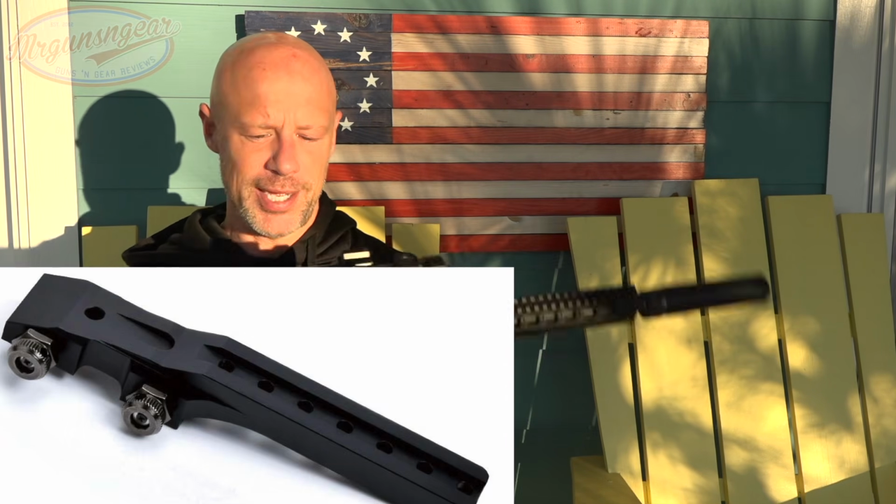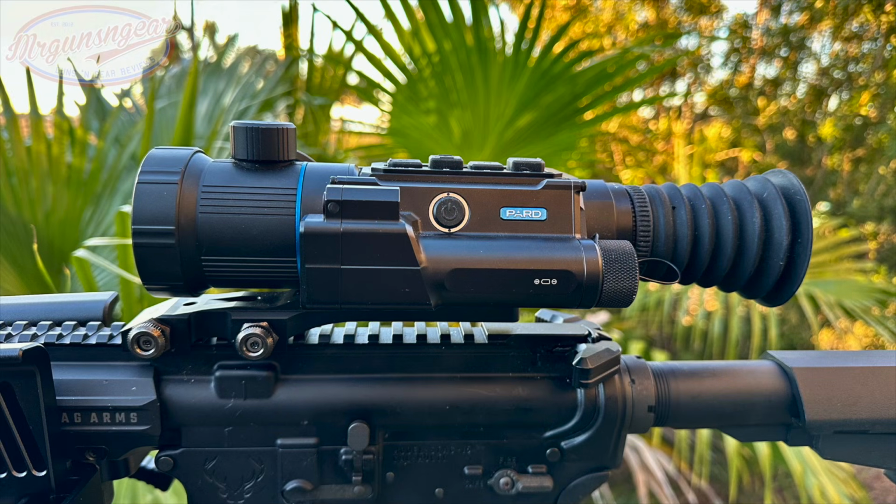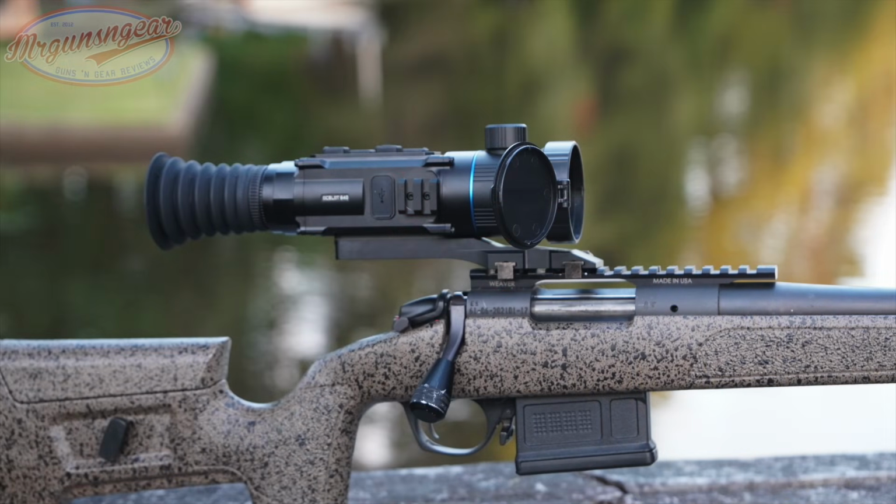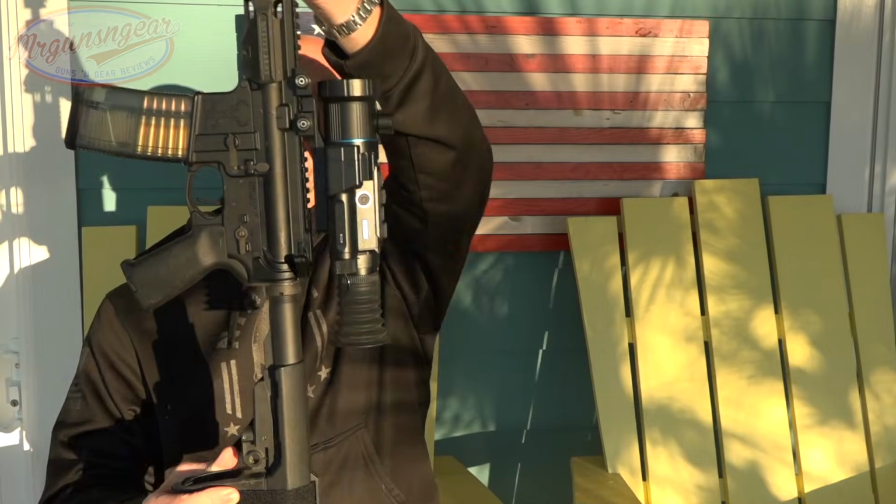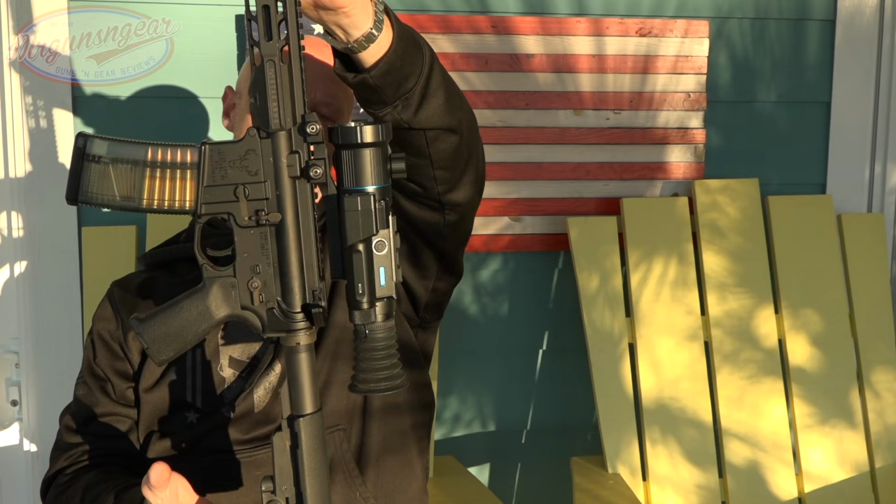However, we didn't want to do that. We just left it the way it was, so that it was consistent between the different guns we were using it on, switching it back and forth. I should also mention that you can have multiple zeros on there, so you can have zeros for different guns programmed in, which certainly is pretty sweet. We did that throughout the testing, and it works just fine. The actual mount itself is very solid, and I do like the cantilever nature of it. It's also about the exact same height as your traditional scope mount. So if you are talking about height over bore for most AR pattern guns, you're going to be right at about 2.5 or 2.6 inches.